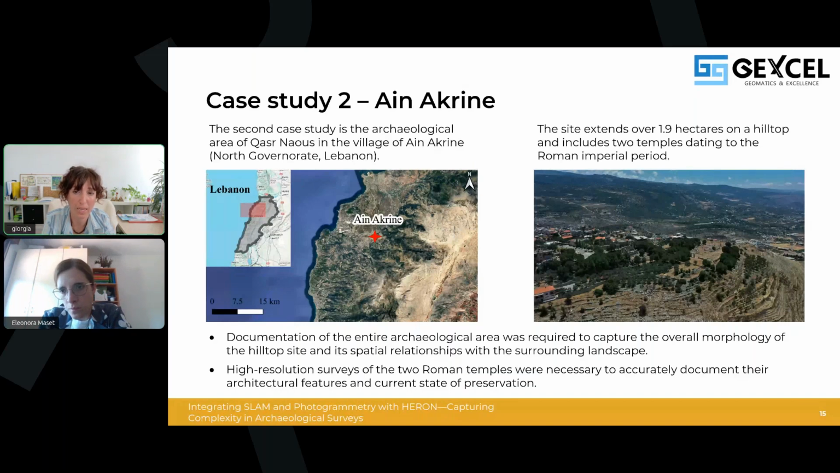So for the second case, Eleonora relocates us to a new site, always in Lebanon, right? Yes, indeed. After these encouraging results from the first case study, we moved to a more complex scenario. The second case study involves a much larger and more articulated archaeological site, allowing us to further assess the potential of this approach under more challenging conditions.